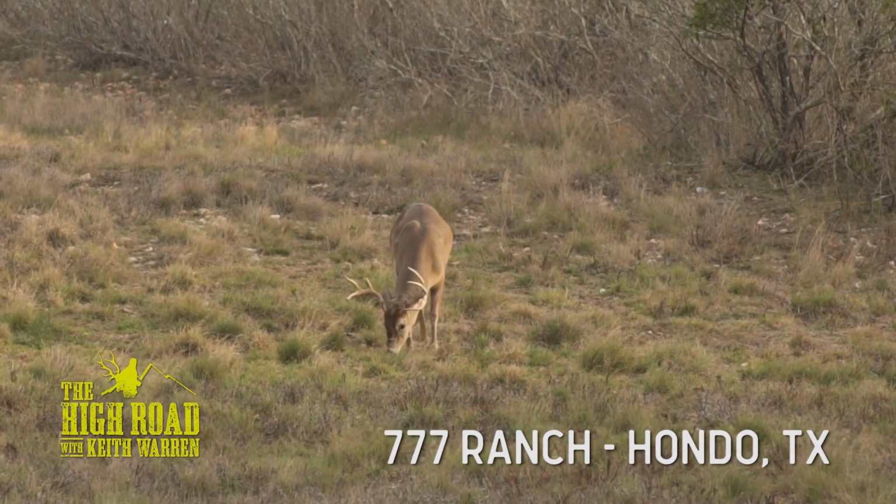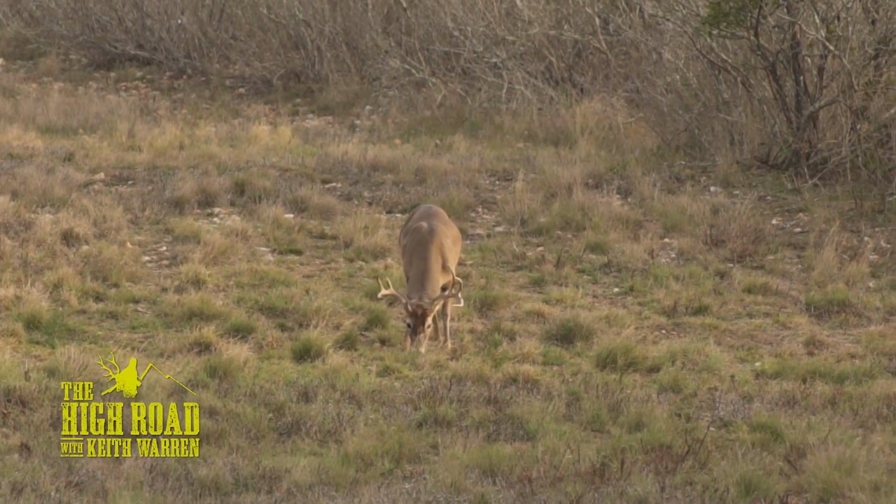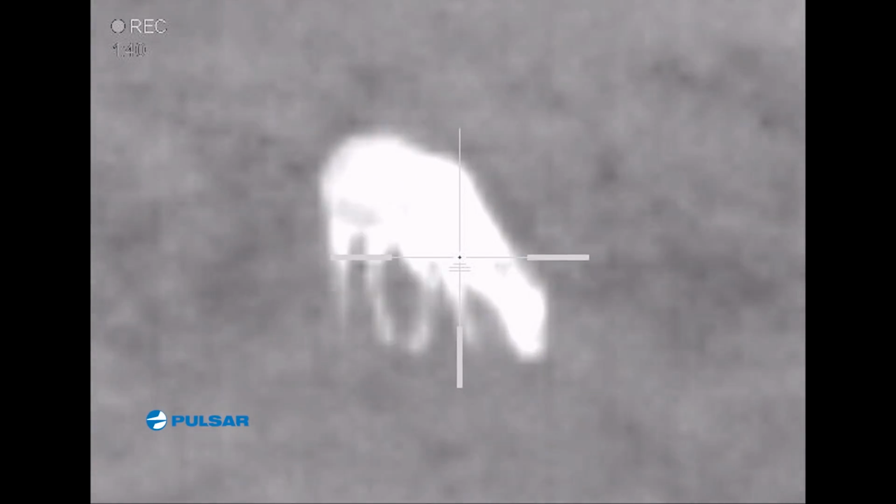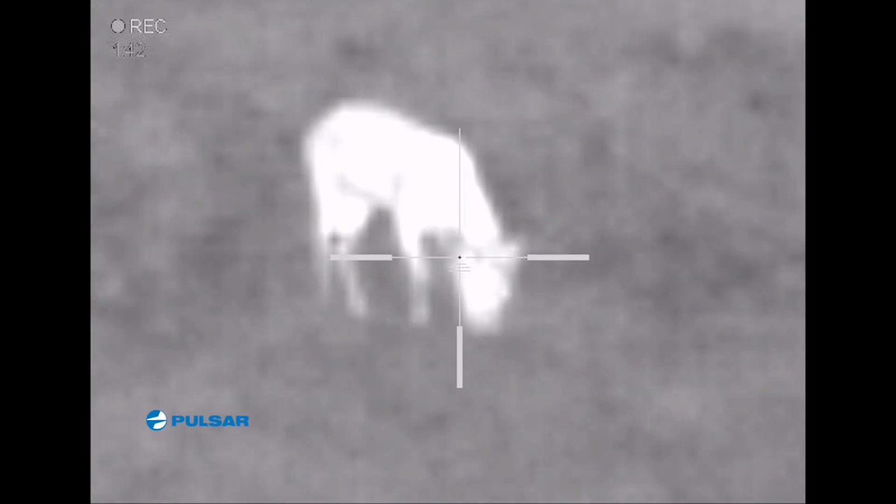There's a bunch of corn. He's not gonna go over. It's a nice buck. Zoom in more. Let's see what he does.